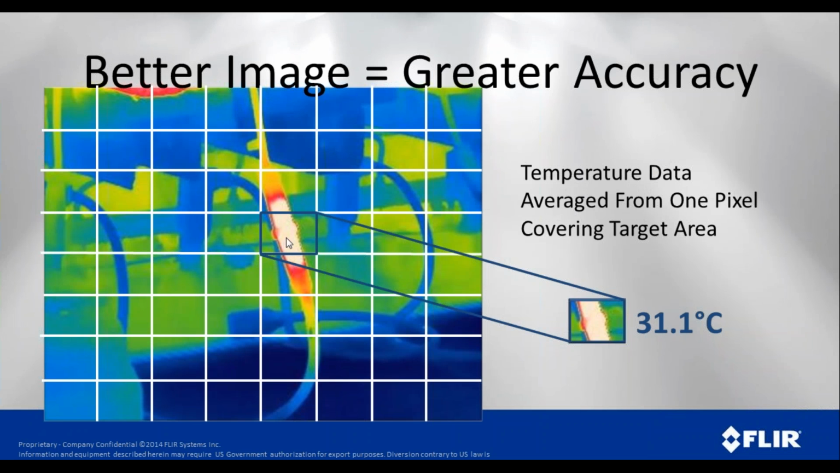As you can see here, the smallest thing we can measure is the temperature within 1 pixel. And within that, we're going to get the average temperature. So in this example, in 1 pixel, we have something hot, which is the wire, but we have some things that are cooler, which are the things that are in the background. Well, it's going to average that together, and our reading is not going to be as high as it could be. It's, in this case, 31.1 degrees C.